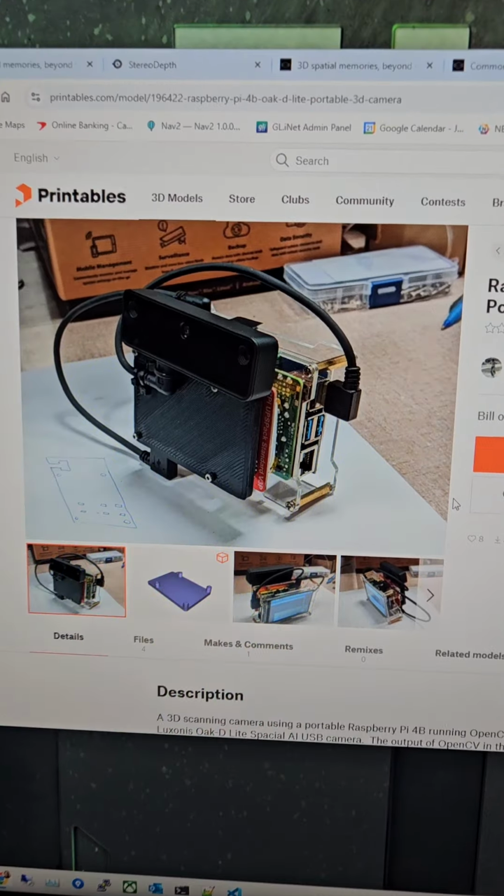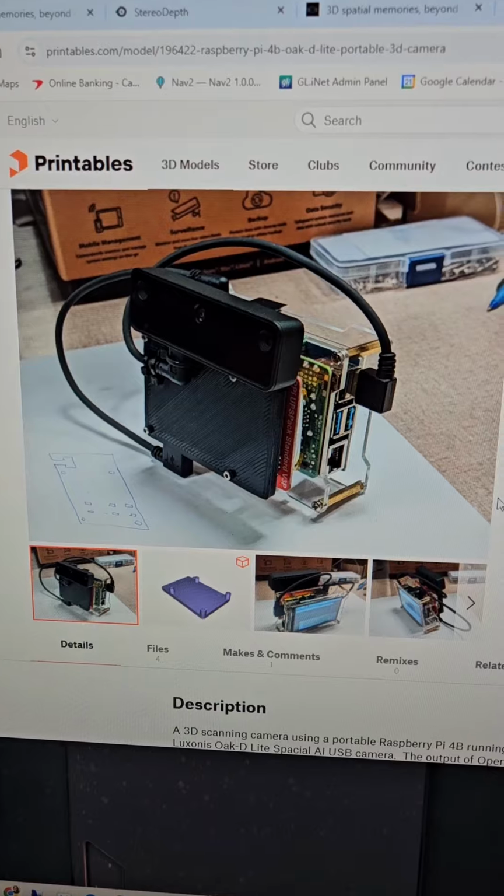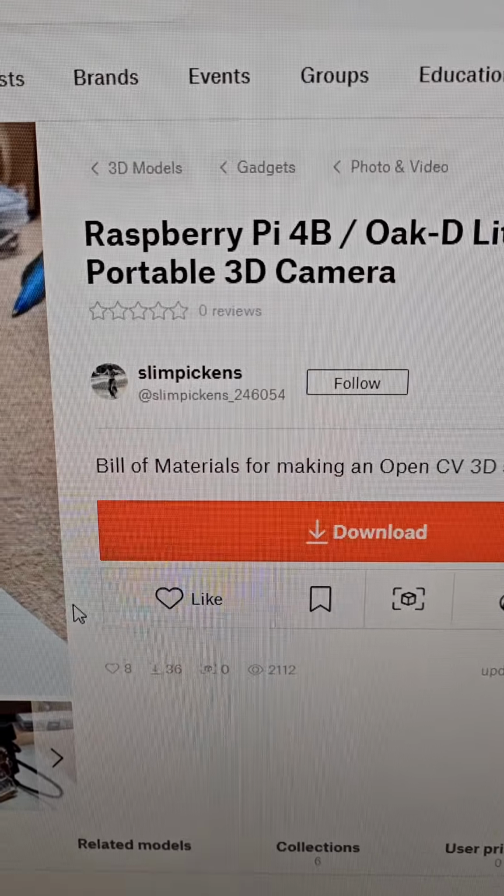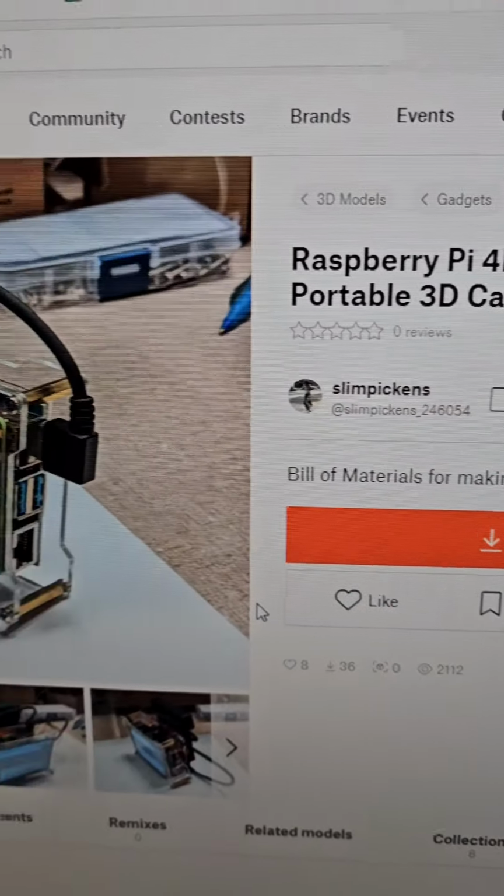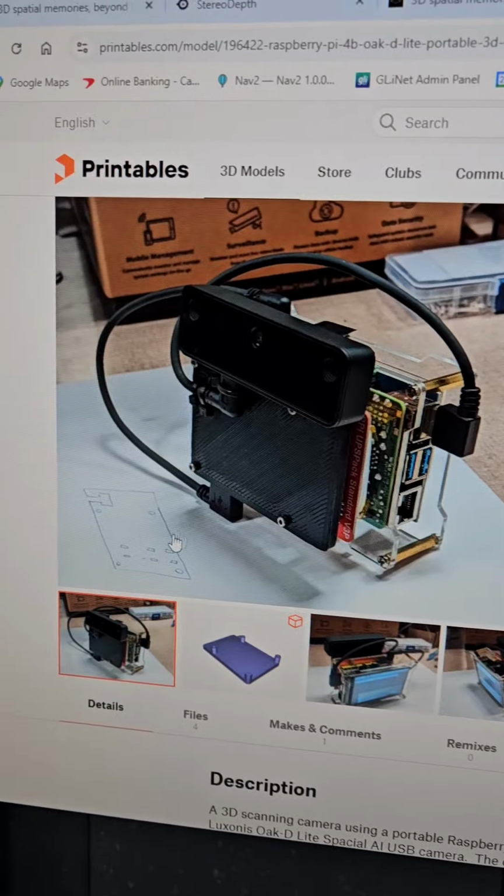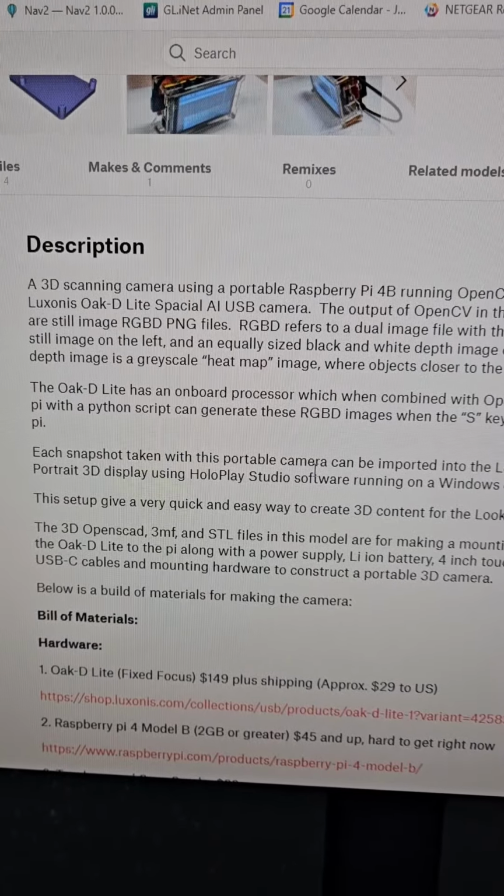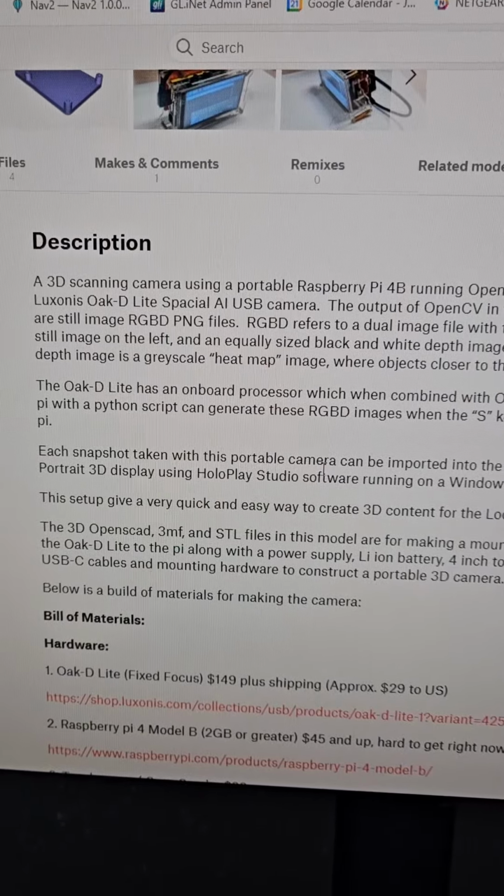And here is the printables entry that I used to build this. It's called the Raspberry Pi 4B OAK-D Lite Portable 3D Camera, and there's the author, Slim Pickens. This inspired me a while back because I wanted to again use the output RGB images on the Looking Glass holographic display.